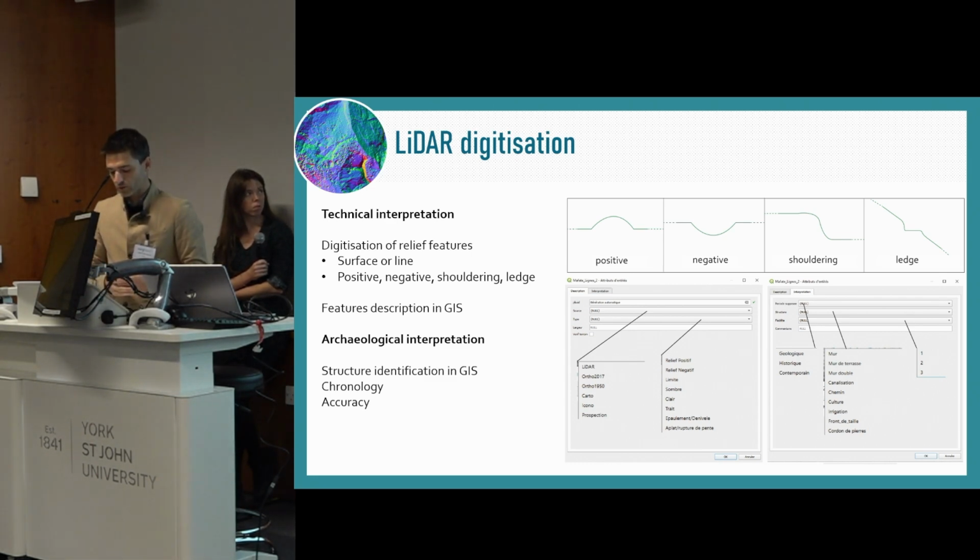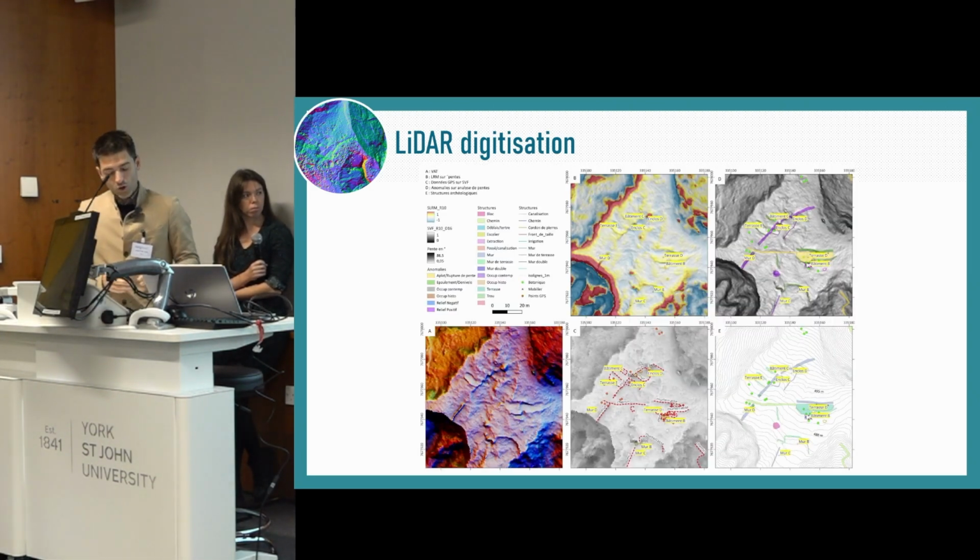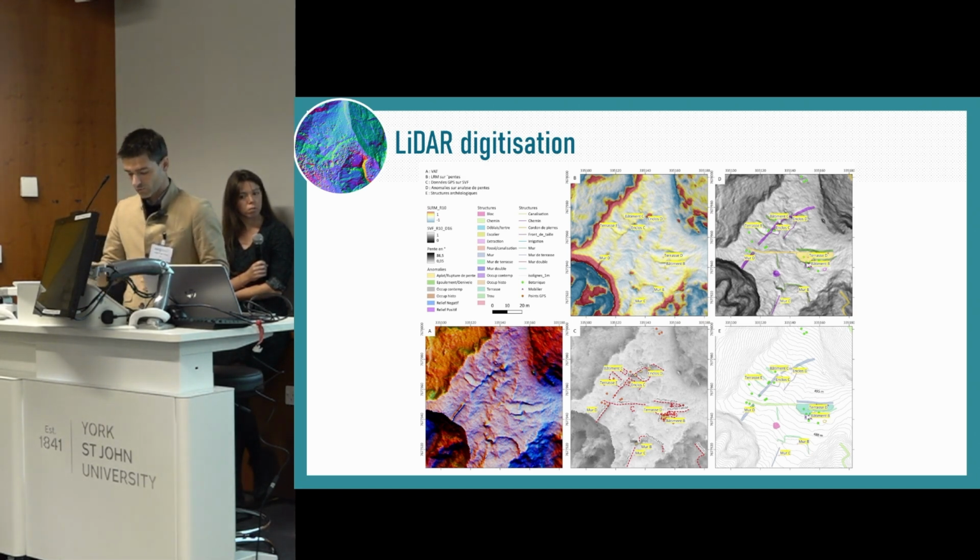After this technical interpretation, we follow up with the archaeological interpretation on another page, to assess our structure identification, its chronology, and the accuracy of our guess. Our work presents, for each group of entities, this synthesis of visualization and interpretation, with the different visualizations and the notation of the structures.